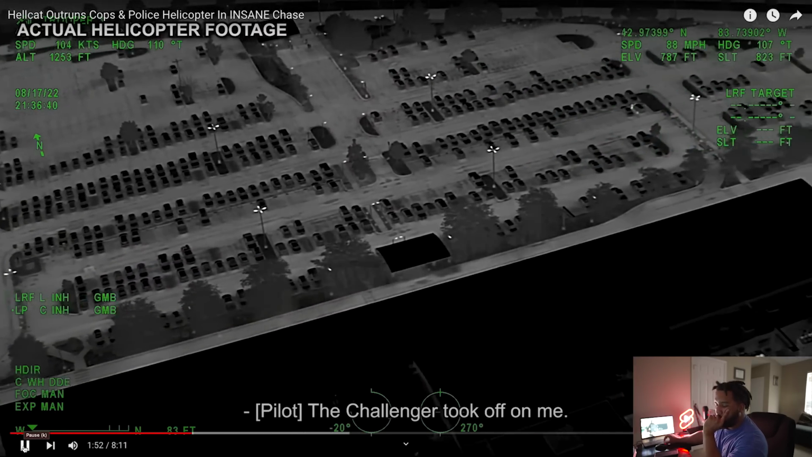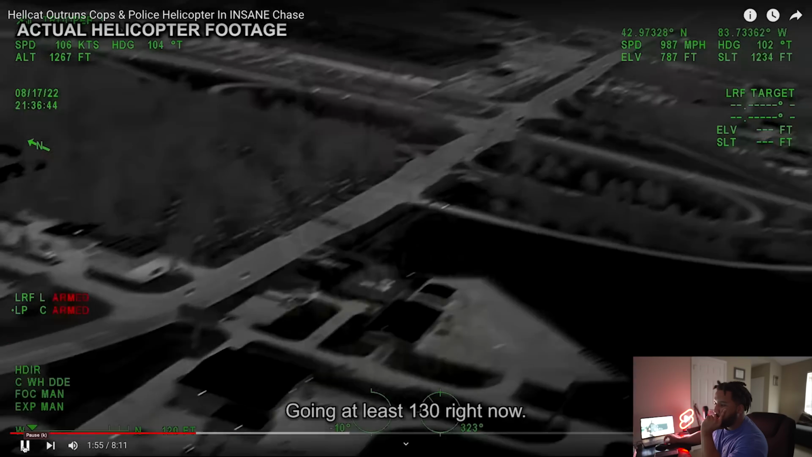The Challenger took off on me, going at least 130 right now. He's coming under Bristol Road.